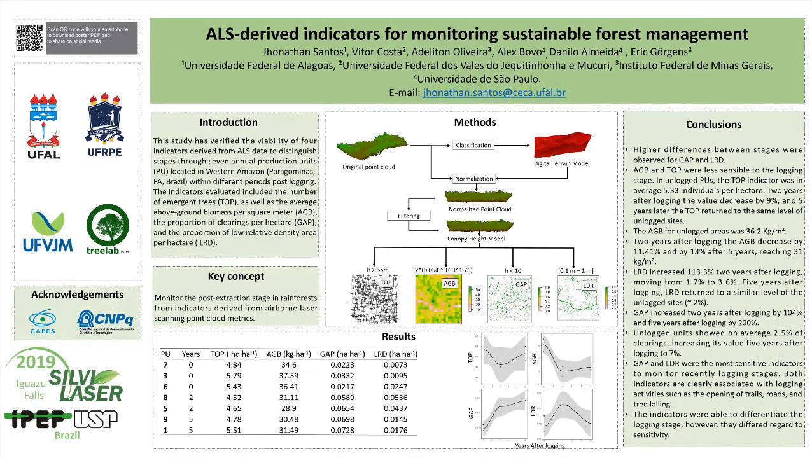ALS 02H. ALS derived indicators for monitoring sustainable forest management.